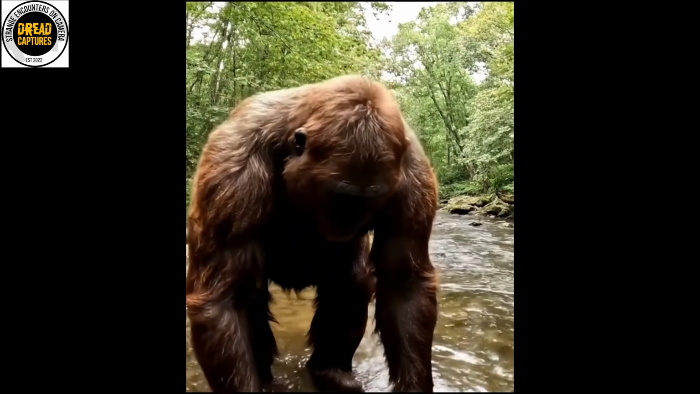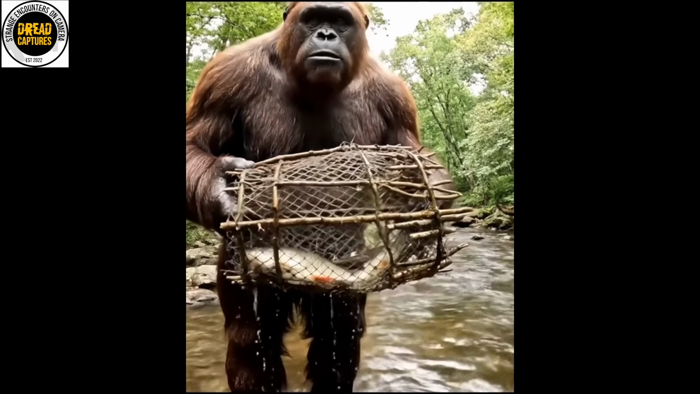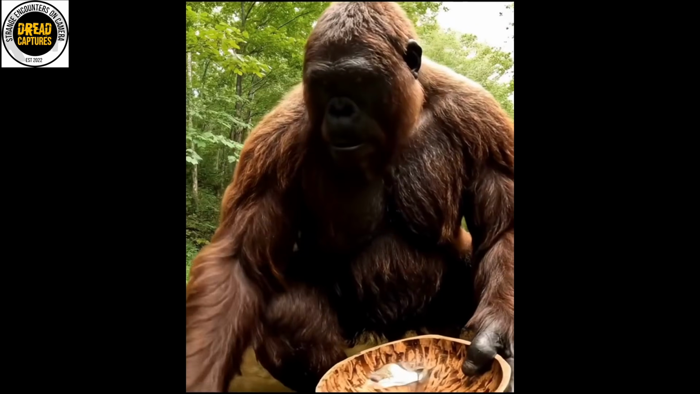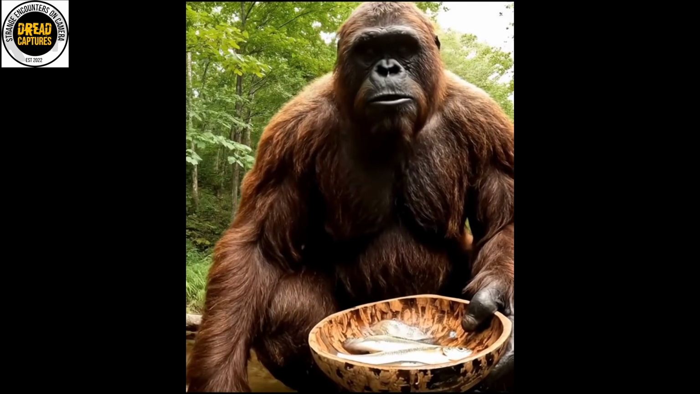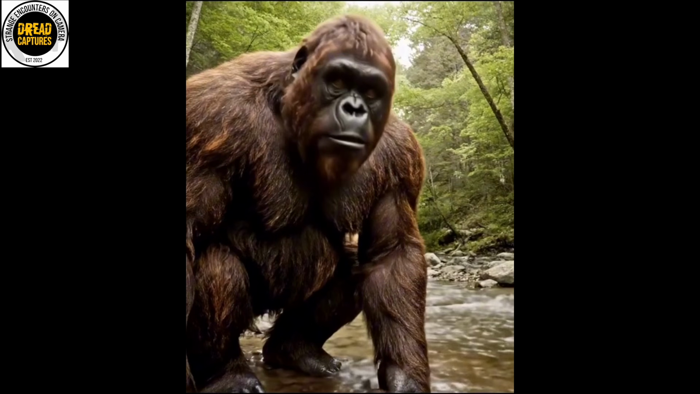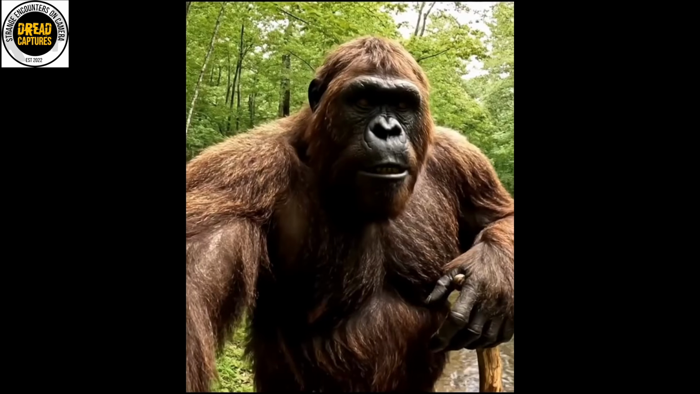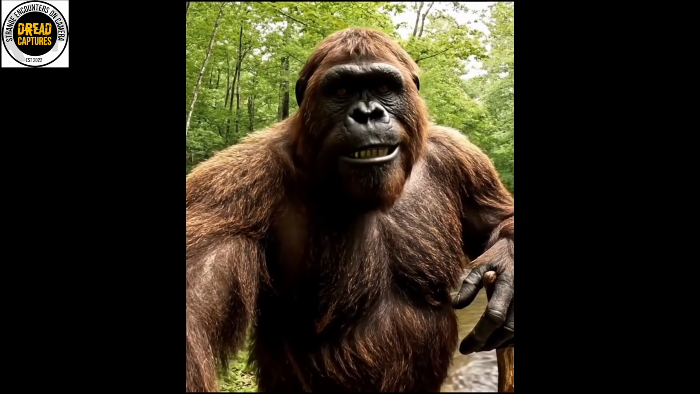Success. Fish tacos tonight if I had tacos. Caught fair and square, just using my wits and some sticks. Gotta clean them fast. Bears love a free lunch. Tools this simple, results this tasty. Now that's forest engineering.